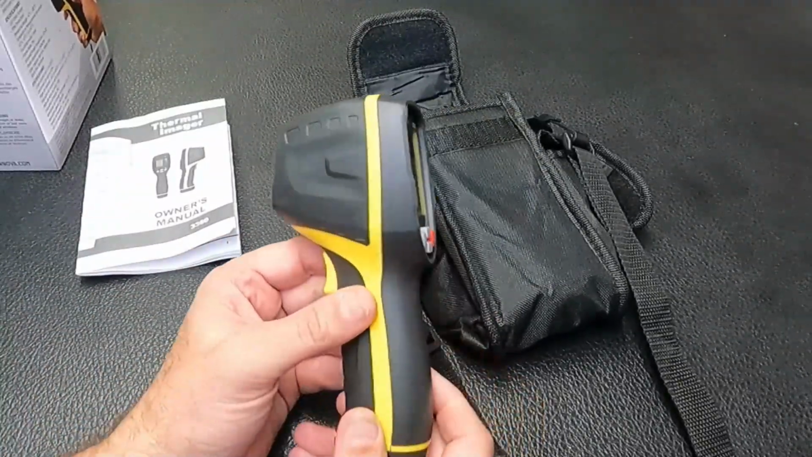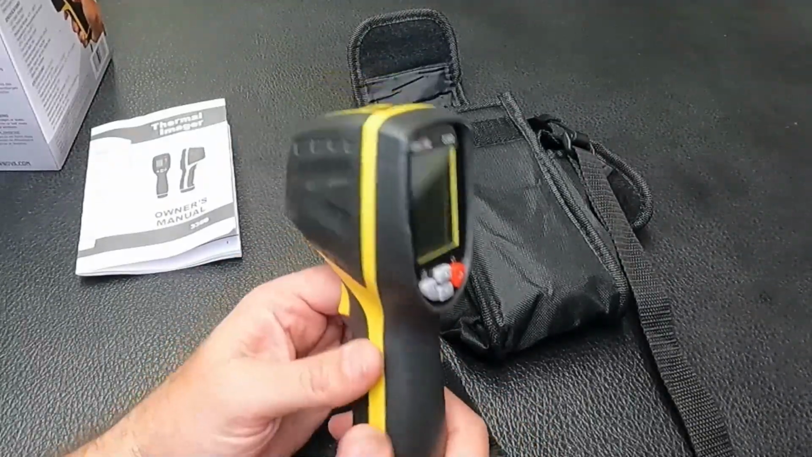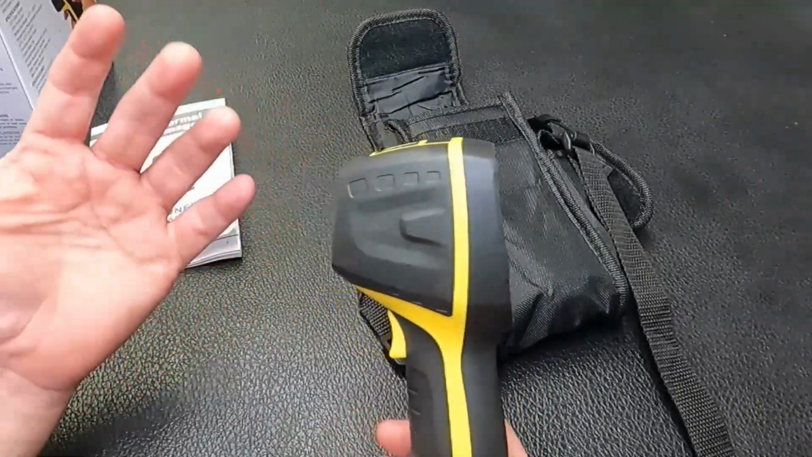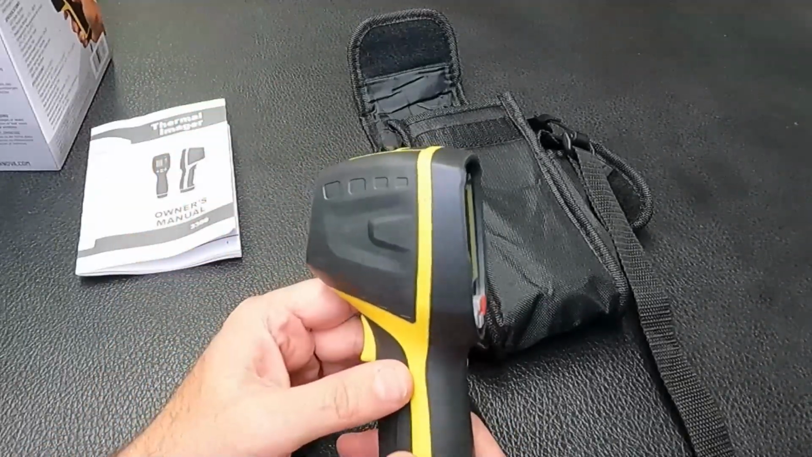If you get a little bit of rain on here, you can just dry it off without any issues. And it does have the nice O-ring there to protect the batteries. I do think that this would be ideally used inside a garage where you don't have the heat from the sun, because that's going to heat things up and make it a little bit harder to diagnose or troubleshoot.